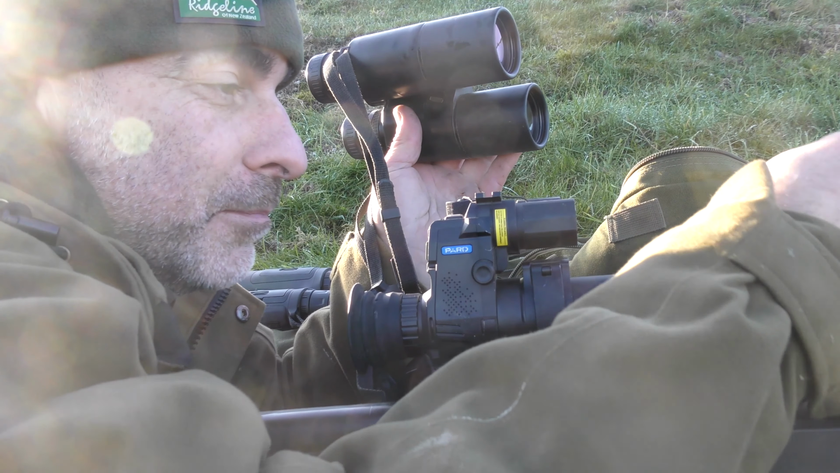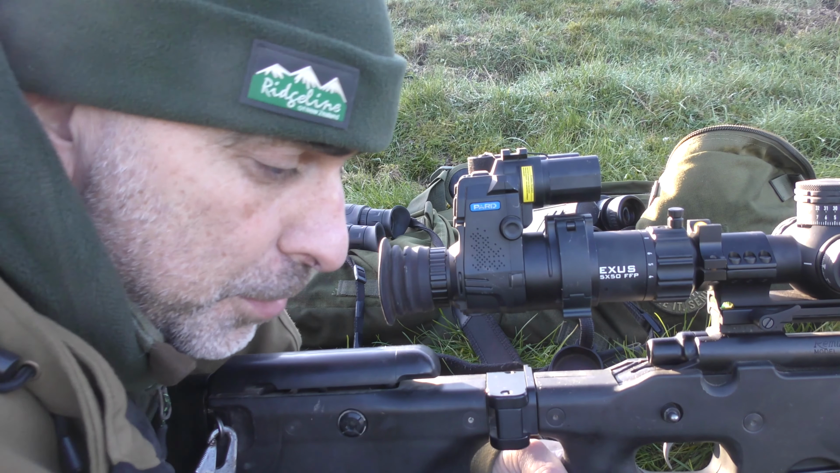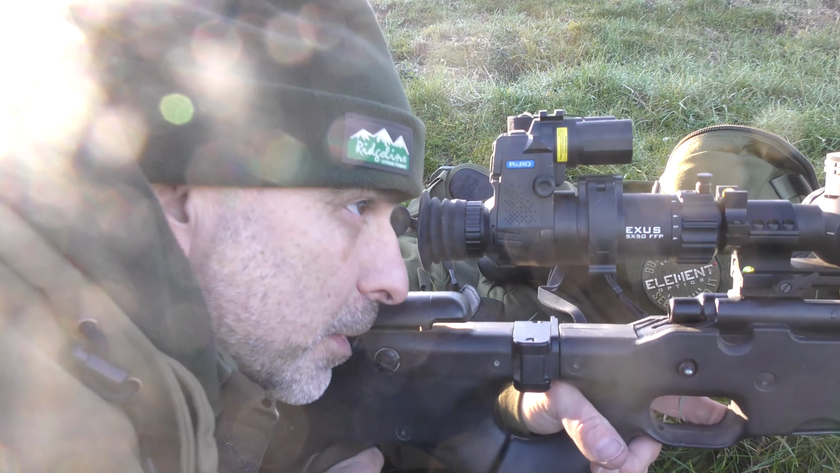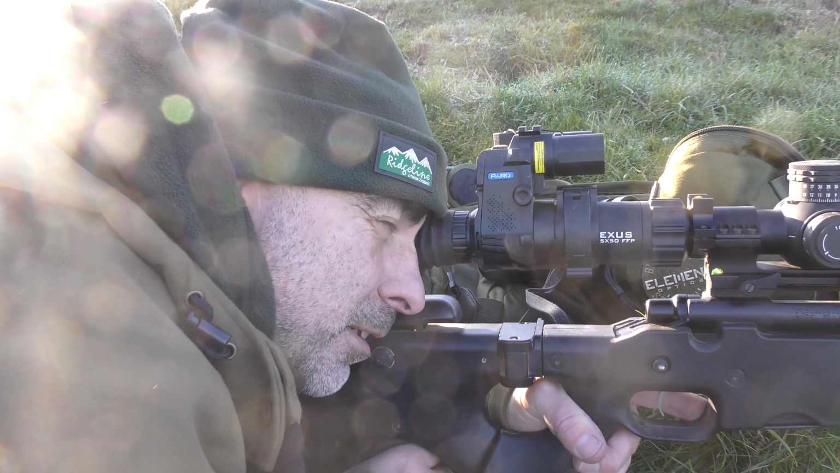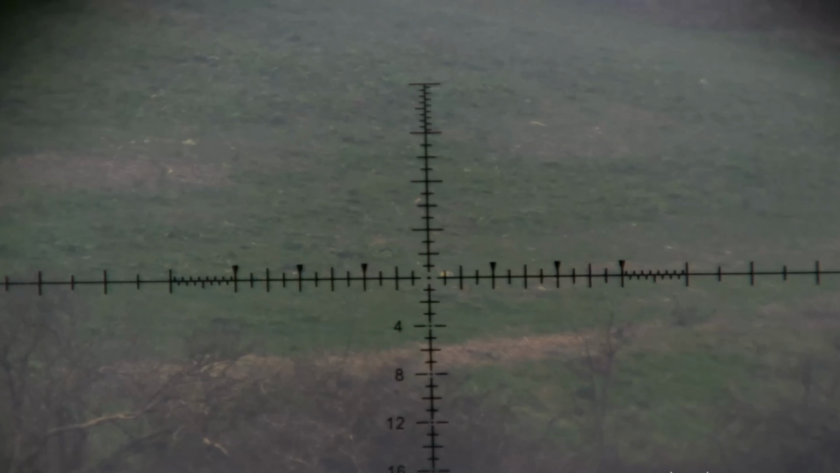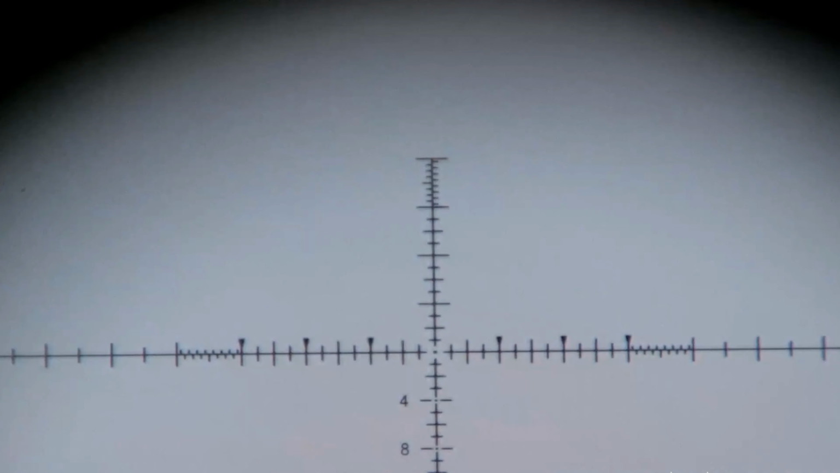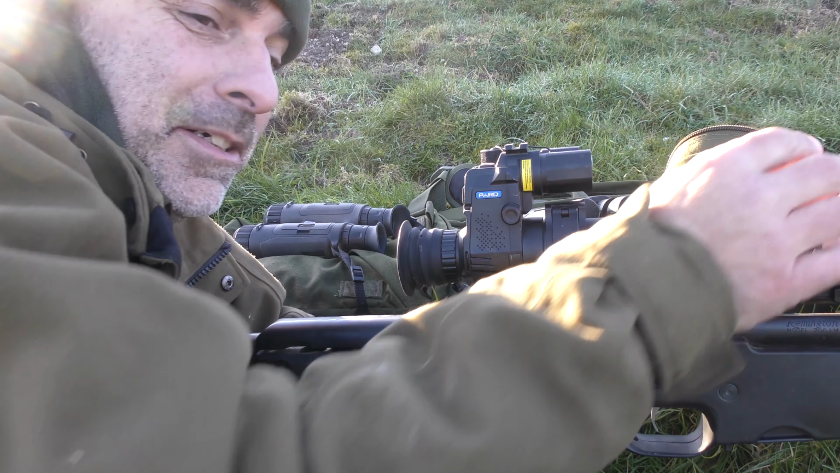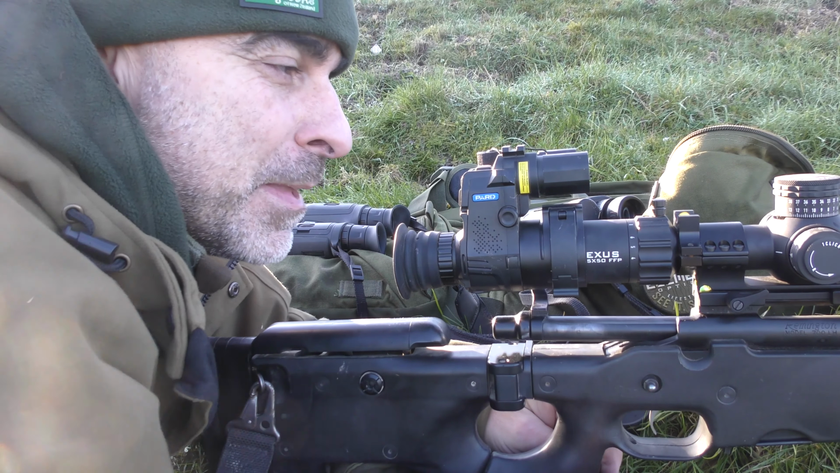Turn the turret back before we forget. Right, one more shot. I've got a very offensive piece of chalk out there. Just have a quick shot at that, and I think that'll do us for the day. Lovely. Brilliant. Nice way to round the morning off. Happy with that. Right.